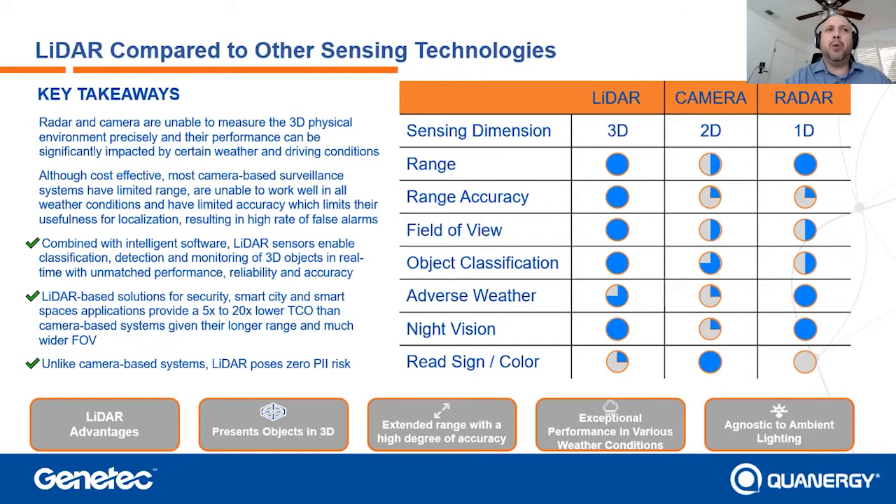The one area that we will fall behind, as I mentioned earlier, is that we can't read signs, we can't read color. I can't tell you male or female. I can't tell you ethnicity, but this is where we work really well with cameras to be able to identify a person of interest or a bad actor when they breach a certain area in the field of view.